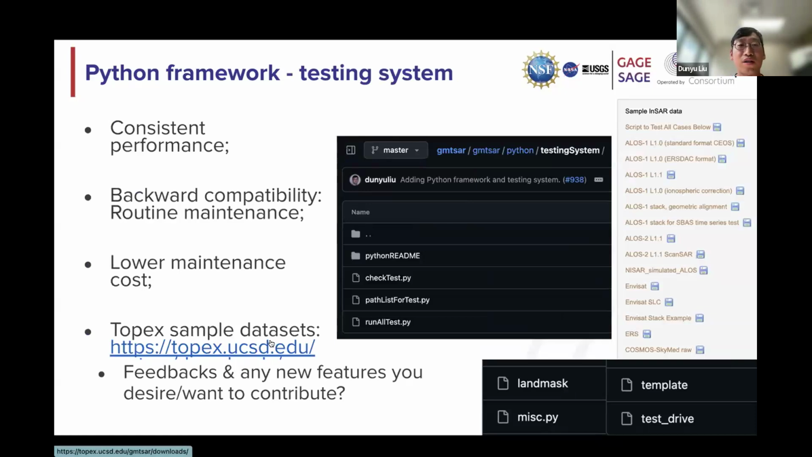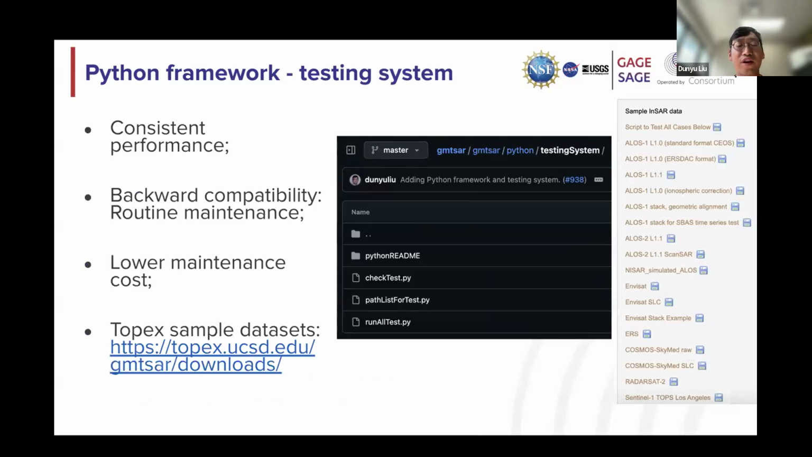So coming along with the Python framework is the testing system. This may be more for the developer, but I think it's a really important part of the system. It ensures consistent performance for GMTSAR. Typically, if you add a new feature to a complex software, it may break old functionalities. That's what we don't want. So with the testing system, we can ensure consistent performance, and it means lower maintenance cost to the developers.